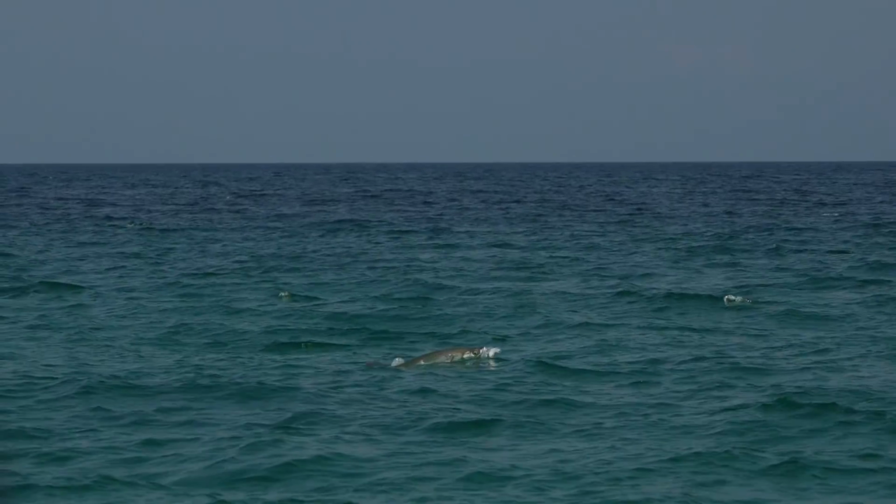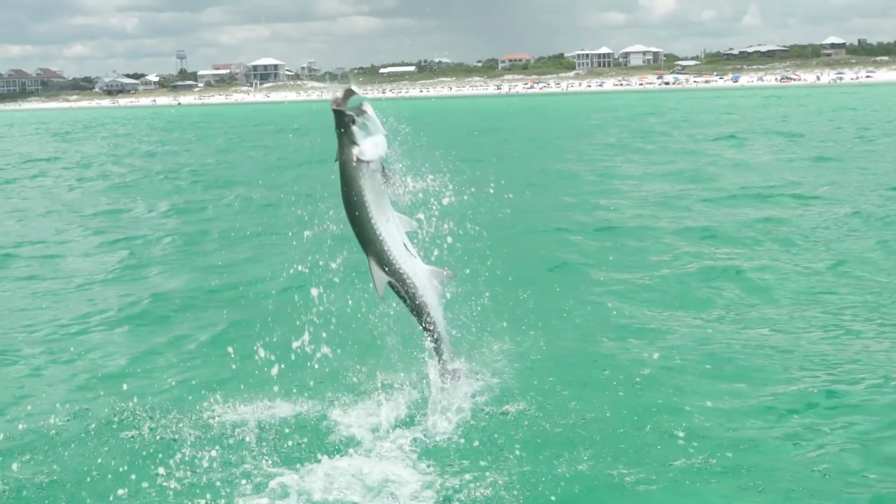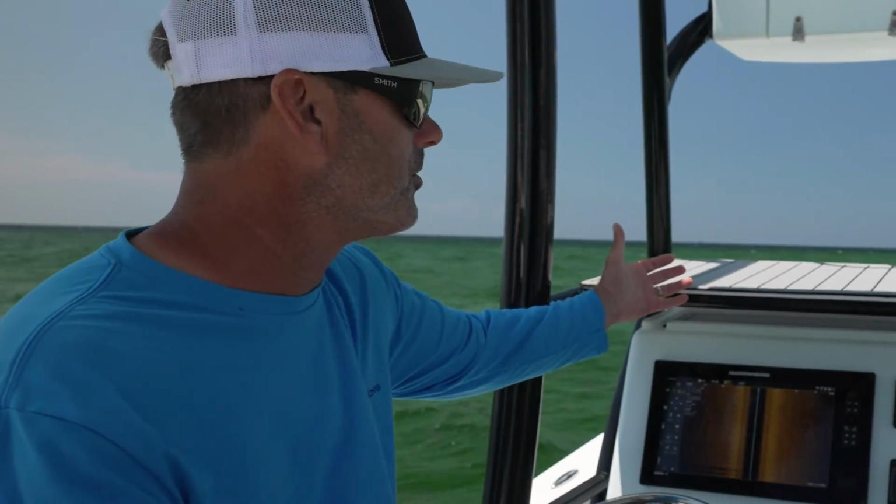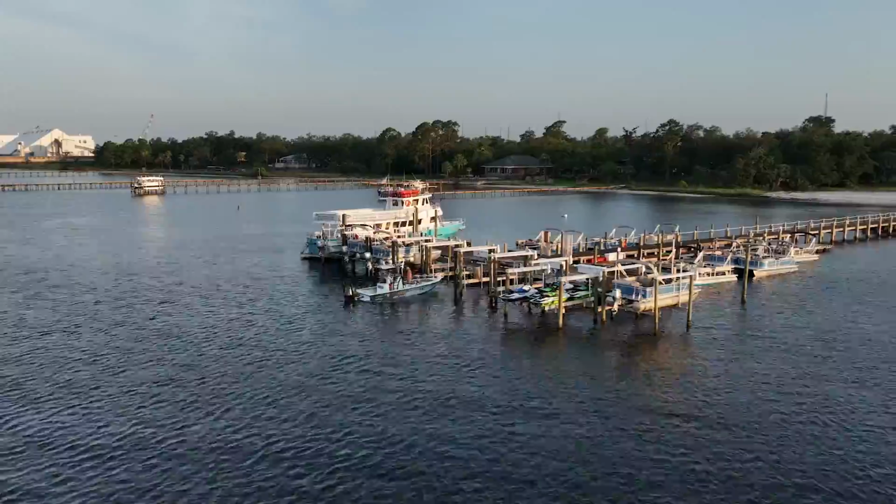And it's no secret that the summertime tarpon fishery up here is world class. Now it's primarily a sight fishery. I mean, this water is beautiful and clear, but there's two times that I rely on side imaging to be able to catch these fish.